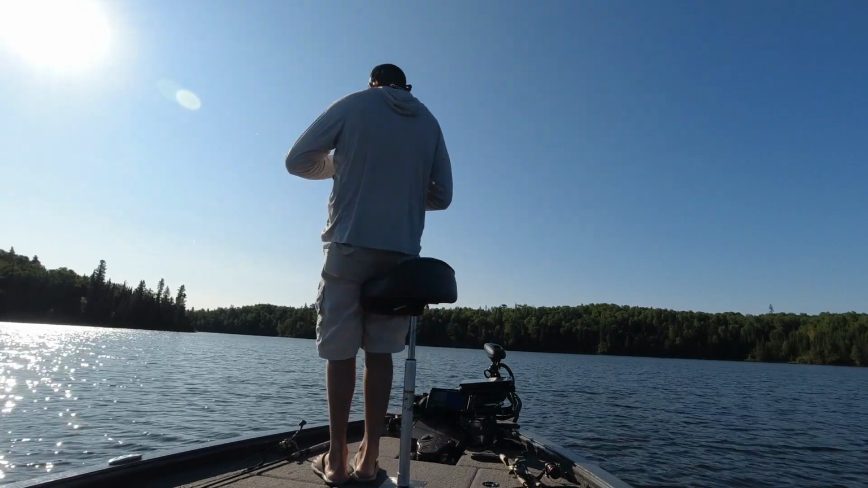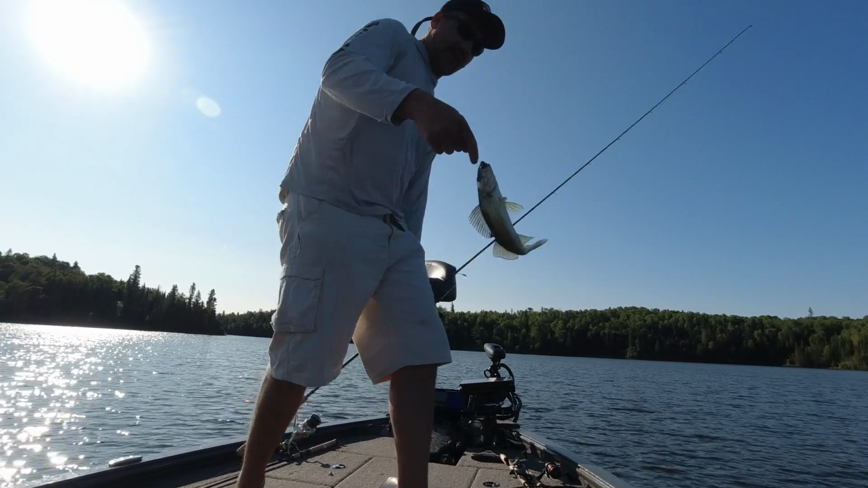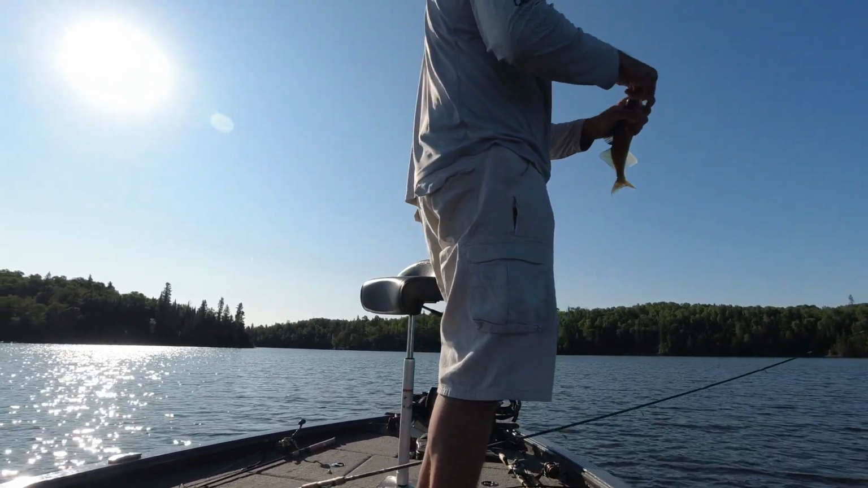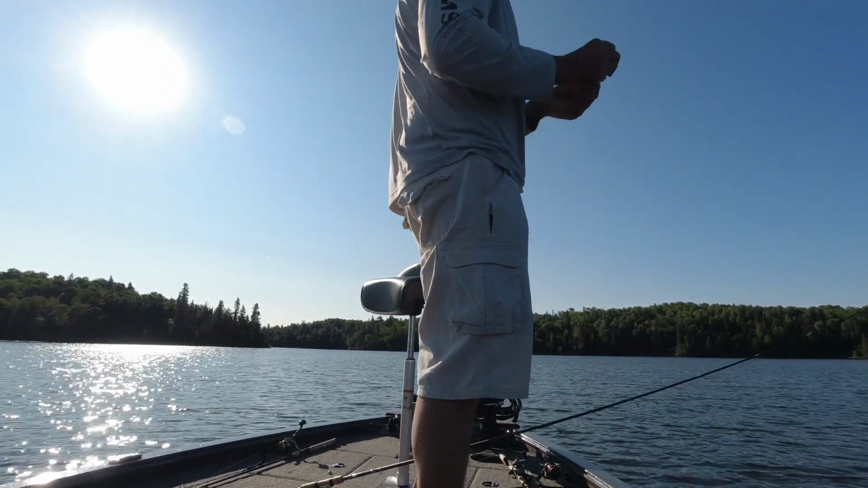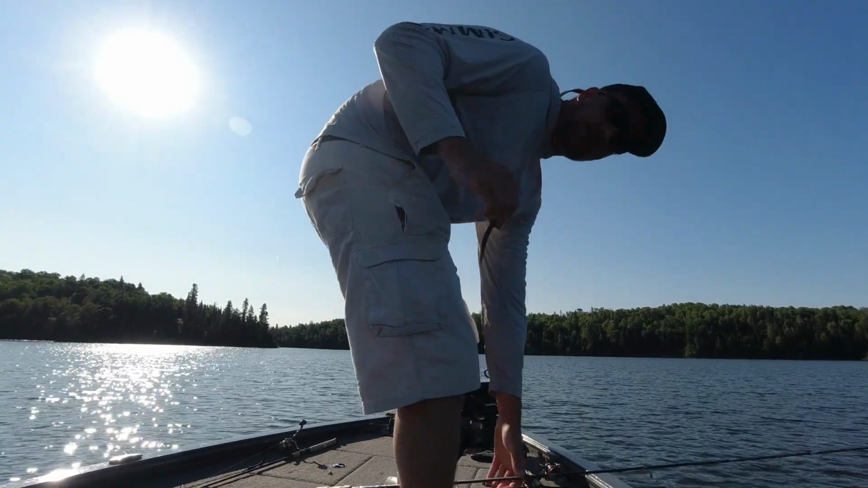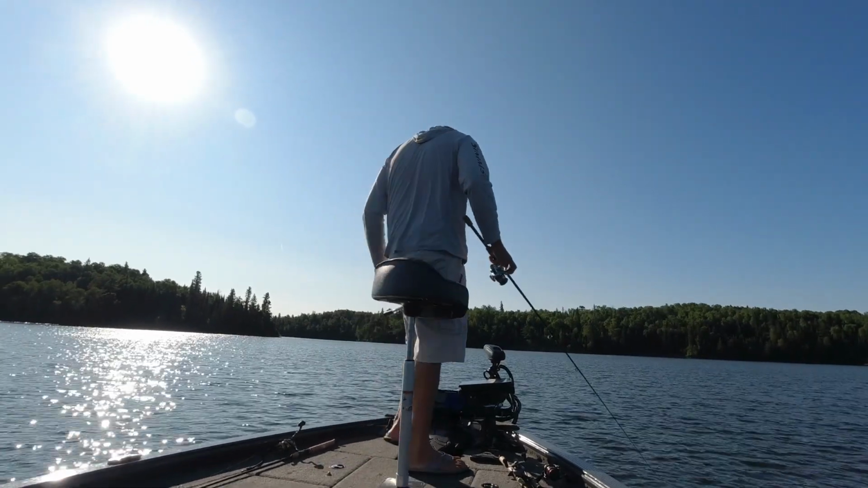One thing that's really happened on Lake of the Woods in the last few years is the rusty crayfish explosion. These fish are kind of going from eating shiners and smelt and perch to being hard on the rusties, so that's why these bass-style craw-imitating baits are so lethal.